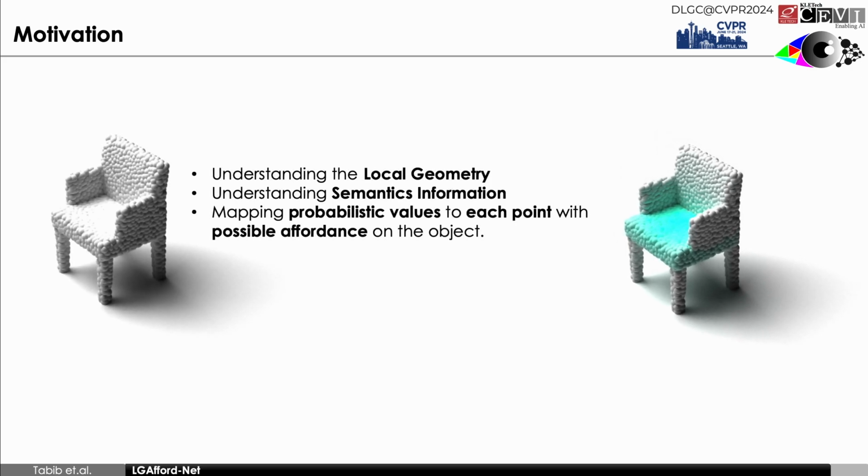To detect affordances, we need to understand the local geometry, interpret semantic information, and assign probabilistic values to each point to determine the possible affordance on the object.